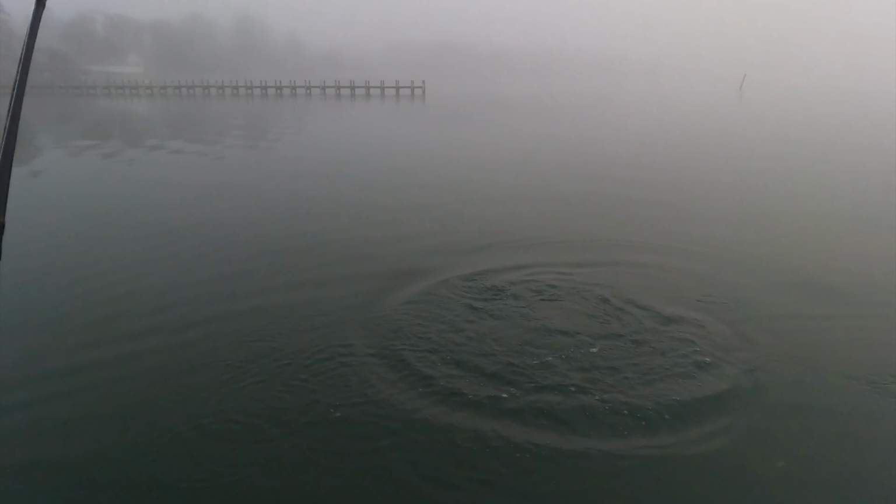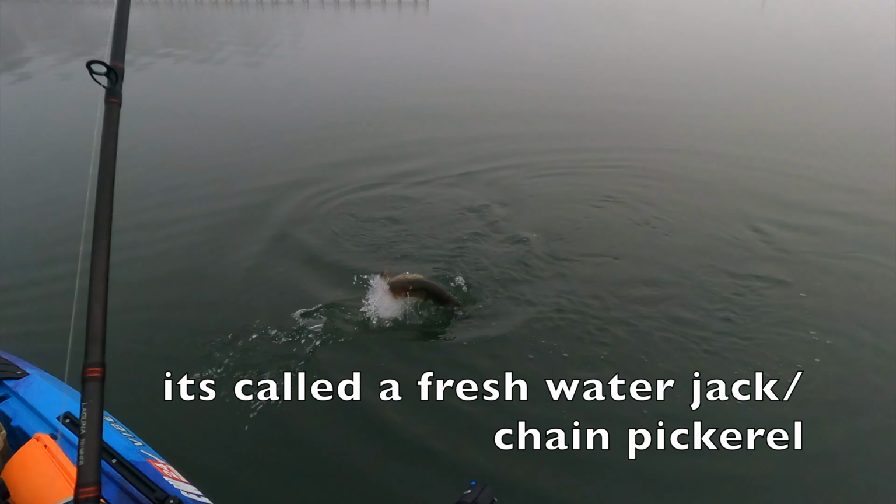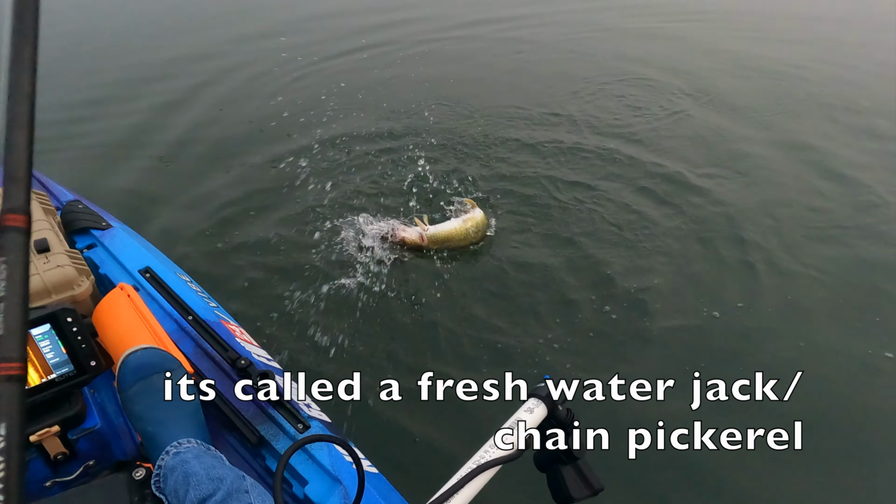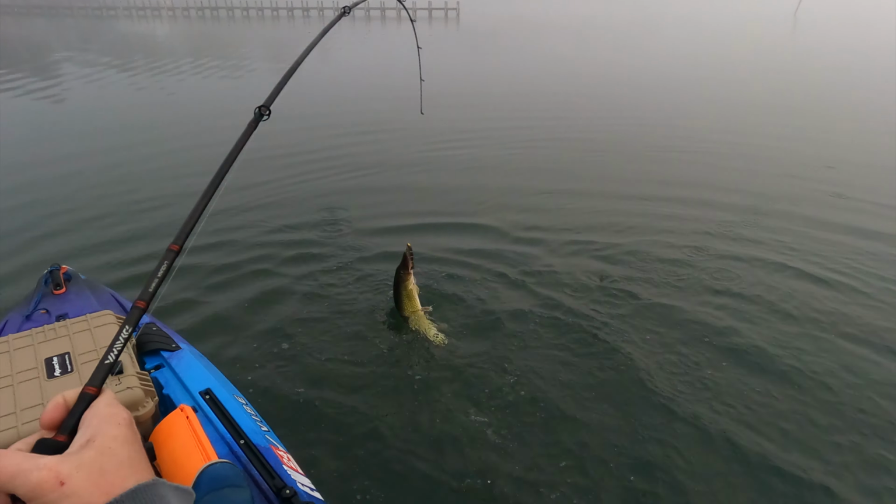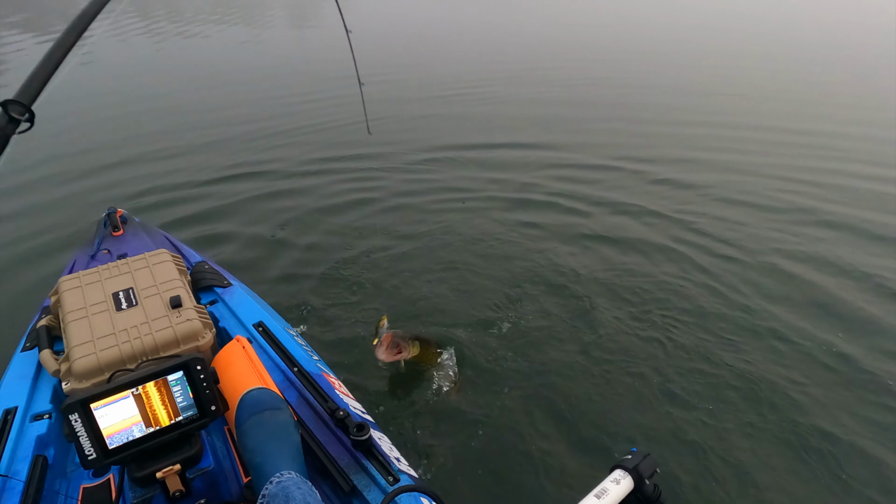Oh, hell. Oh, what is that? A damn pike? Dang, I didn't know they had these in there. He crushed it. Daggone, look at that jewel.